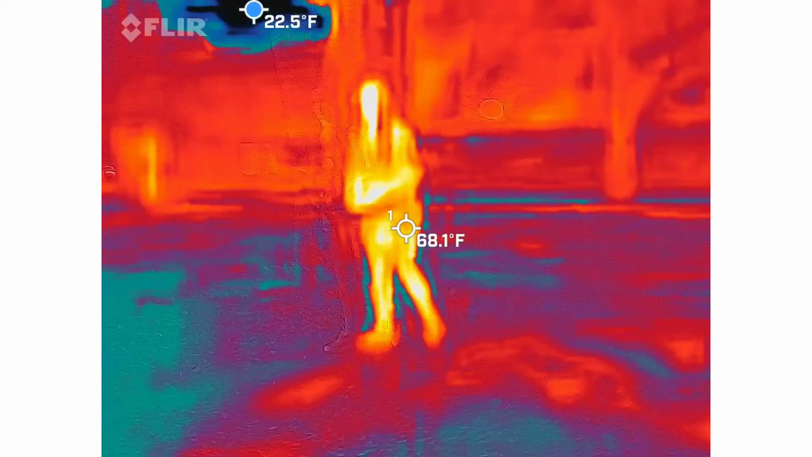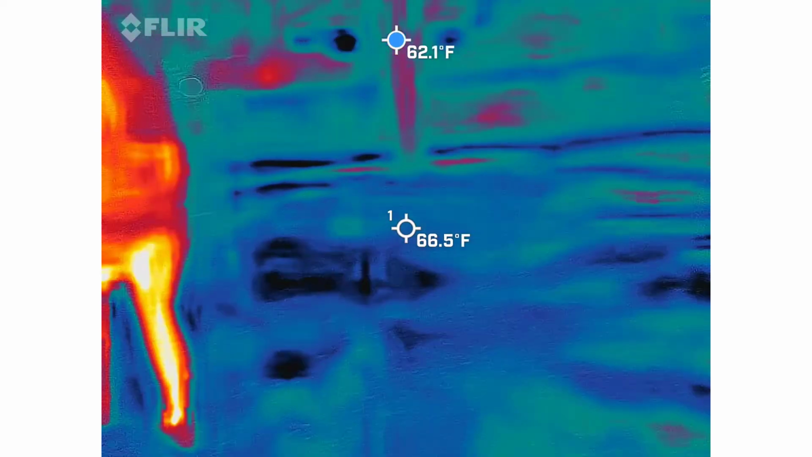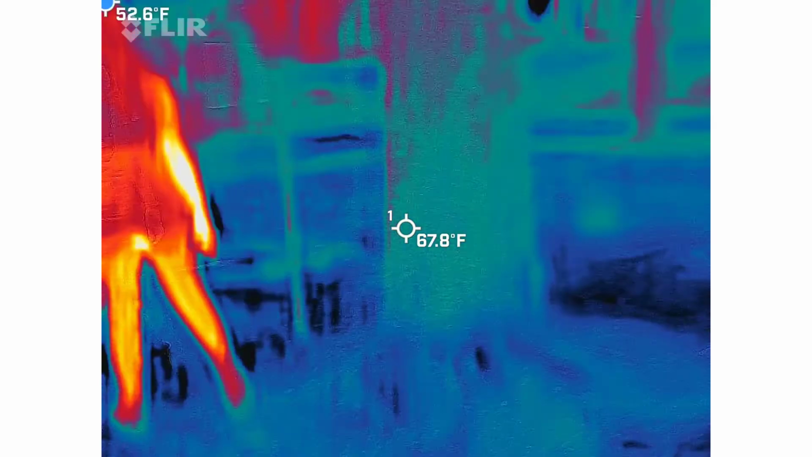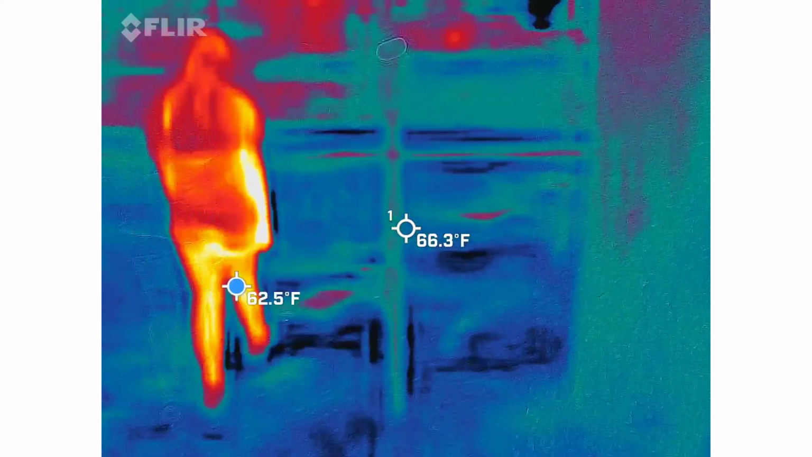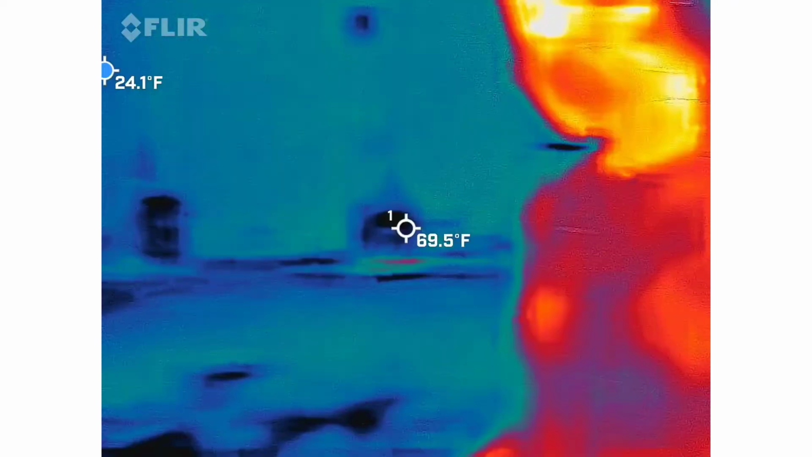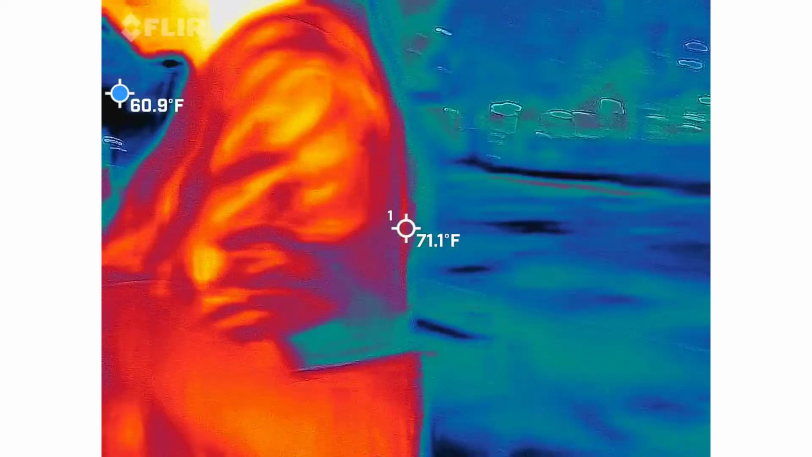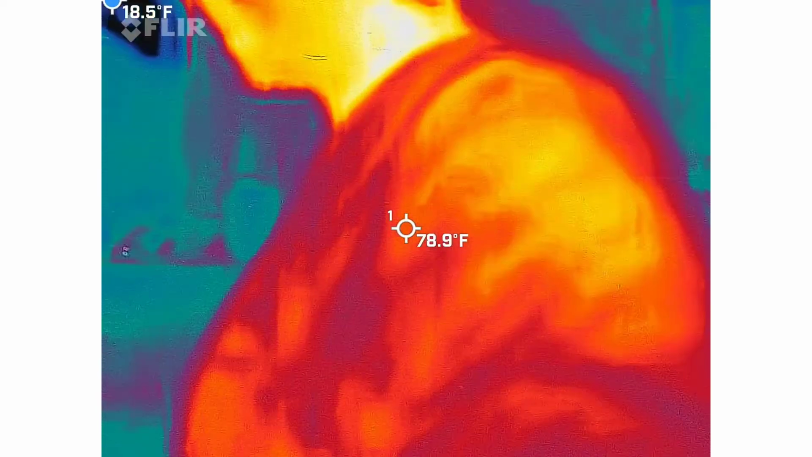Oh, I just got a difference. It went to blue. See there? No, it just blinked fast. Wait, go back to where you were when it was blue. For a different color. Purple, yellow. Yellow.